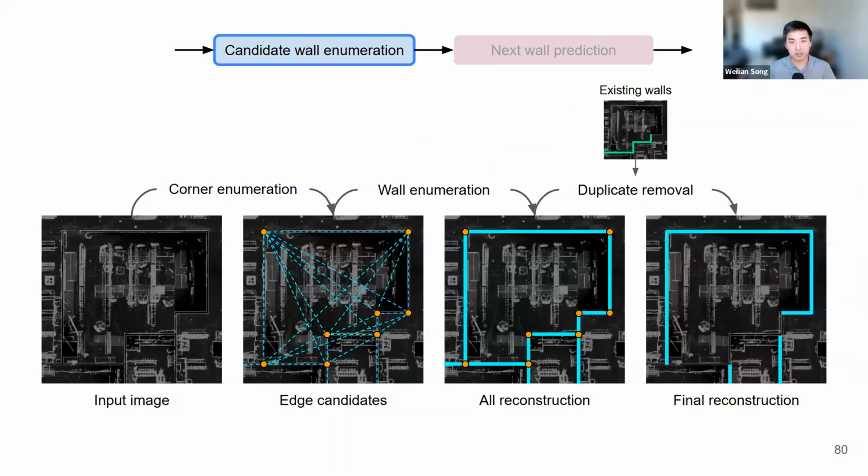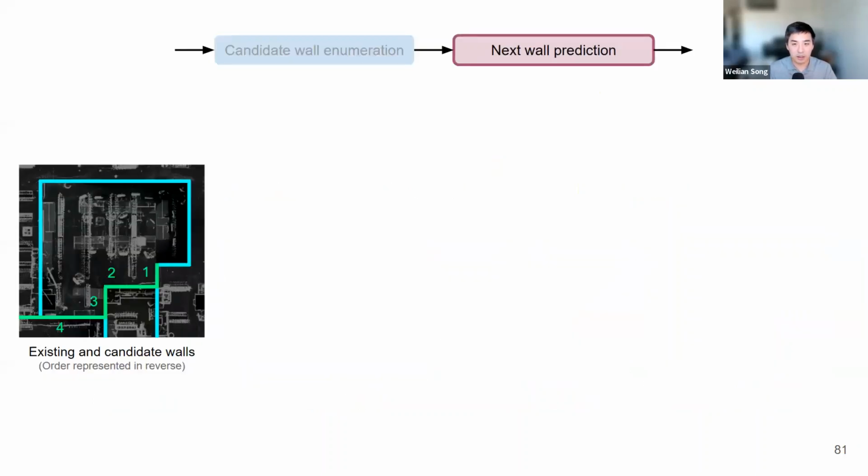And then finally, we consider all of the existing walls and then use an overlap heuristic to remove duplicates because we only want to suggest walls that haven't been modified yet. And that's what we provide for the next module for the next wall prediction. So with the output of the previous stage, we now choose which wall to add. And there's a subtlety here that we represent the order in reverse for consistency. But likely it doesn't really matter forward or reverse order.